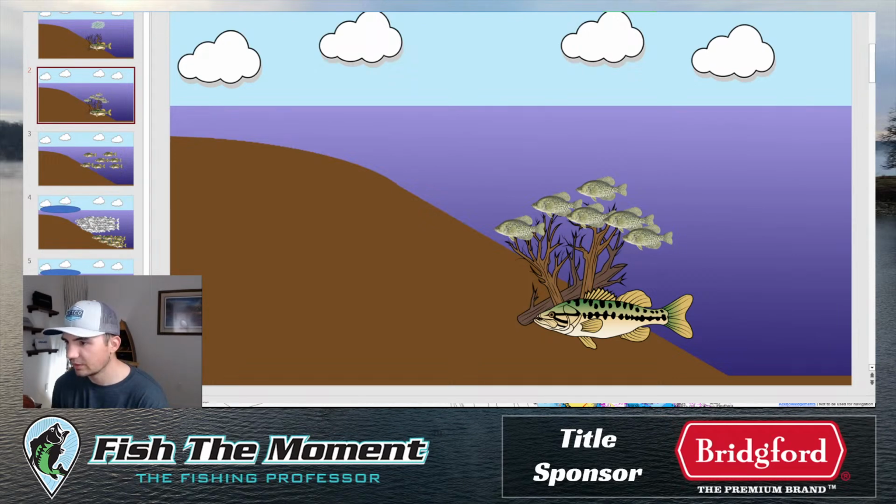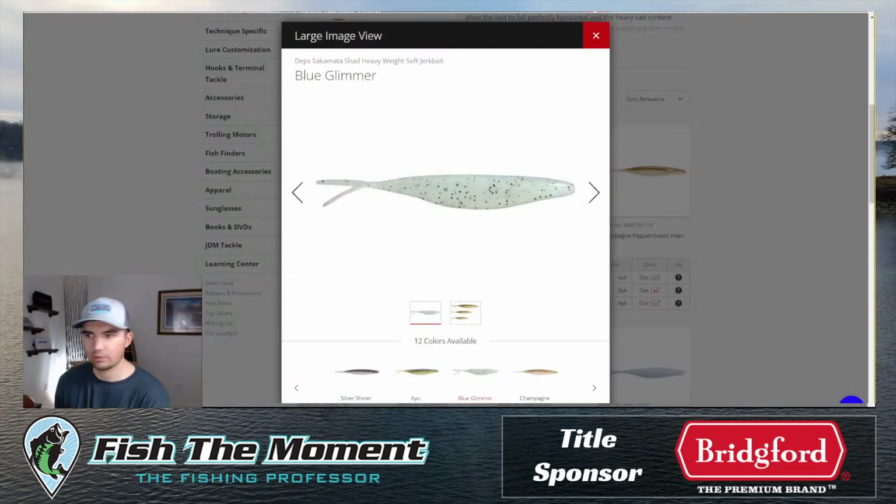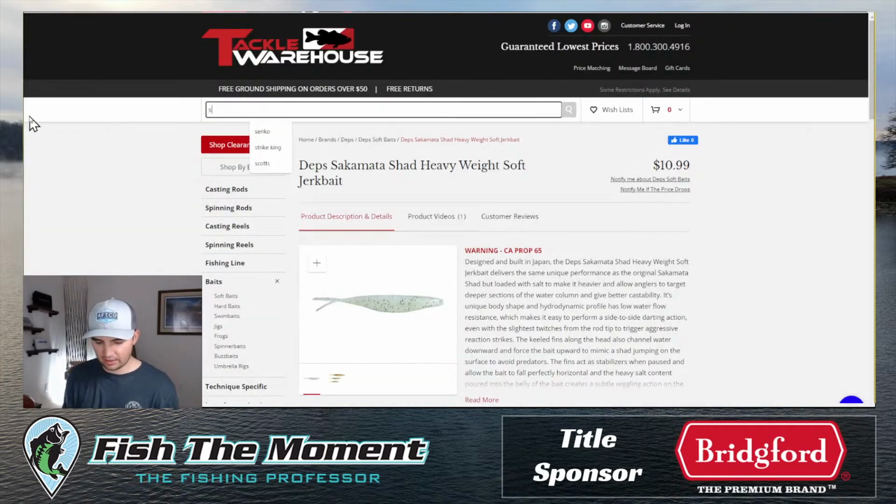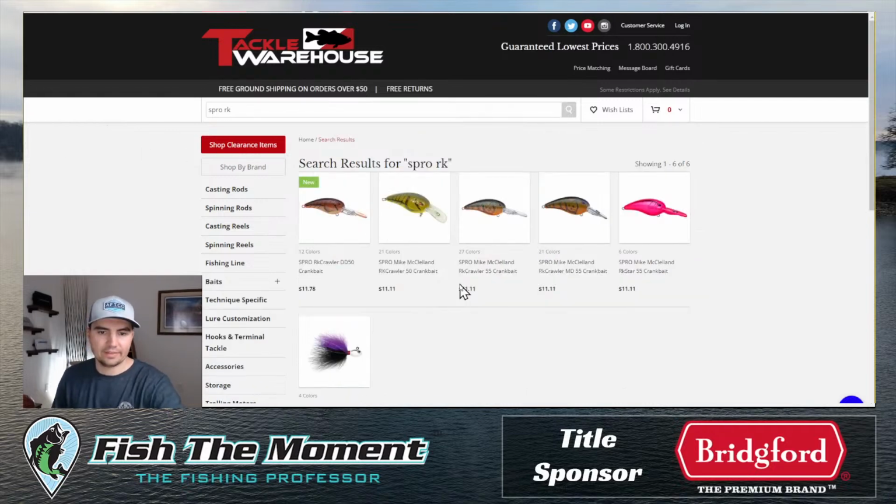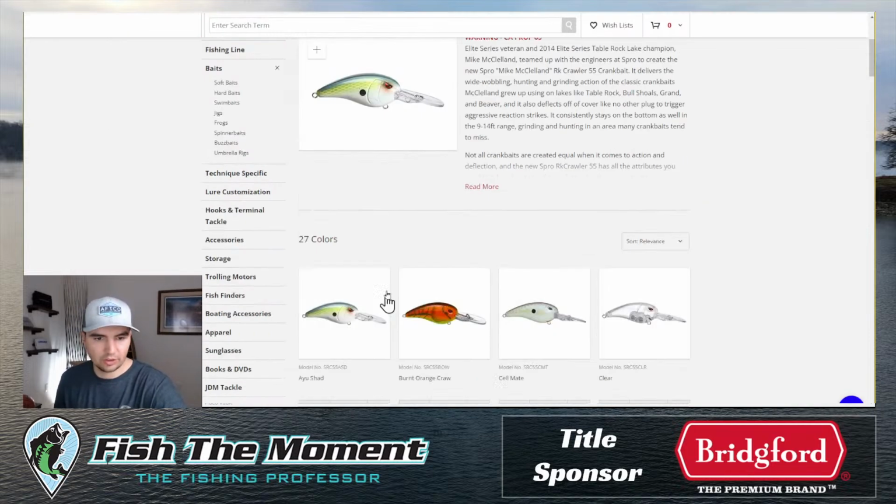Let's see here. What's your favorite crankbait color during the pre-spawn? Well, it depends on what crankbait I'm throwing. I'll show you my favorite crankbait in the pre-spawn. I don't know if that'll answer your question, but it will maybe help. So my favorite pre-spawn crankbait is a Spro Rock Crawler 55. And it's just a great little crankbait. It works super well in dirtier water, stained water, clear water.